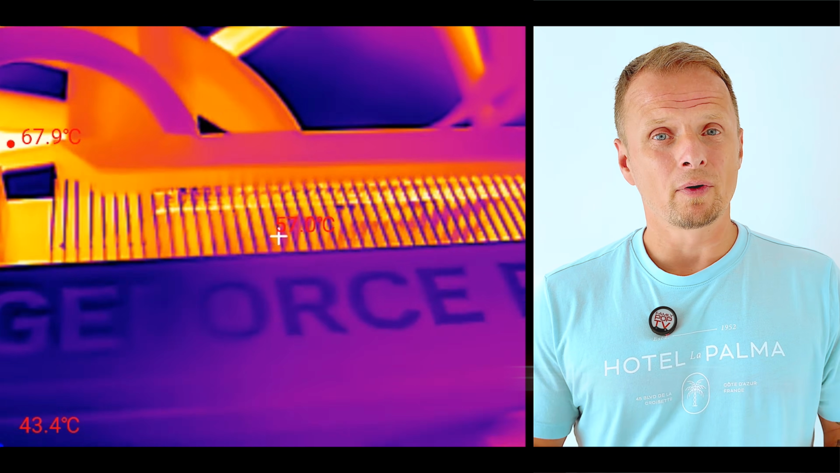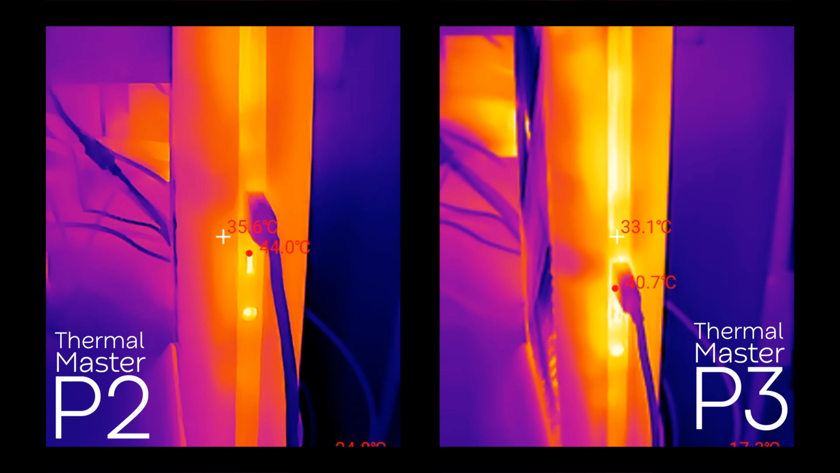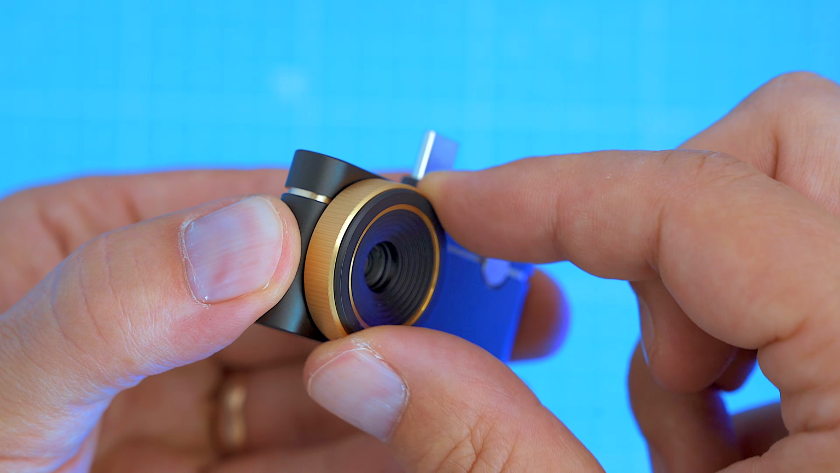I thought this thermal camera was showing me the problem. Turns out it wasn't. This is the same circuit board, the same hotspot, and almost the same sensor technology. The difference is in this tiny focus ring.